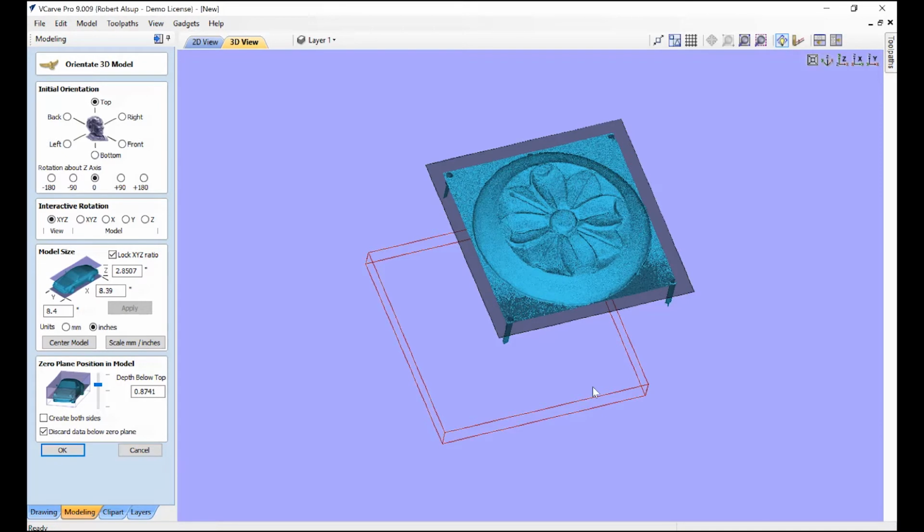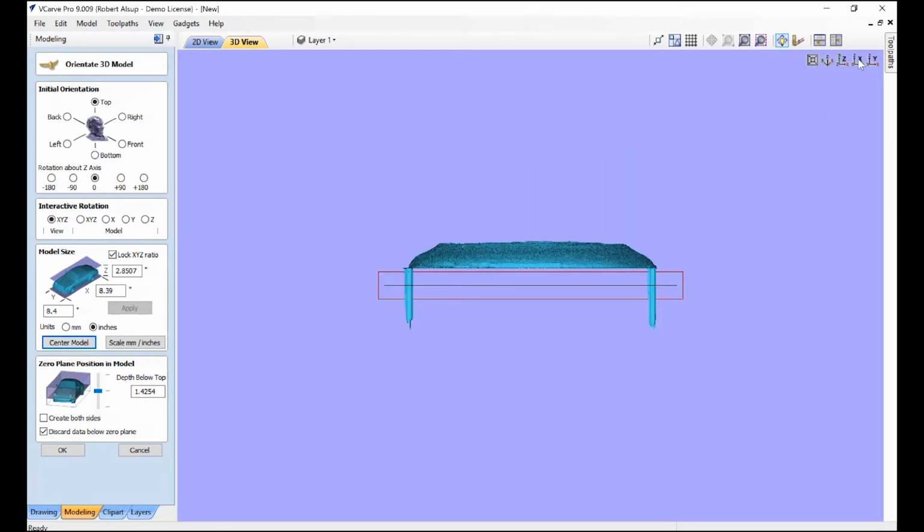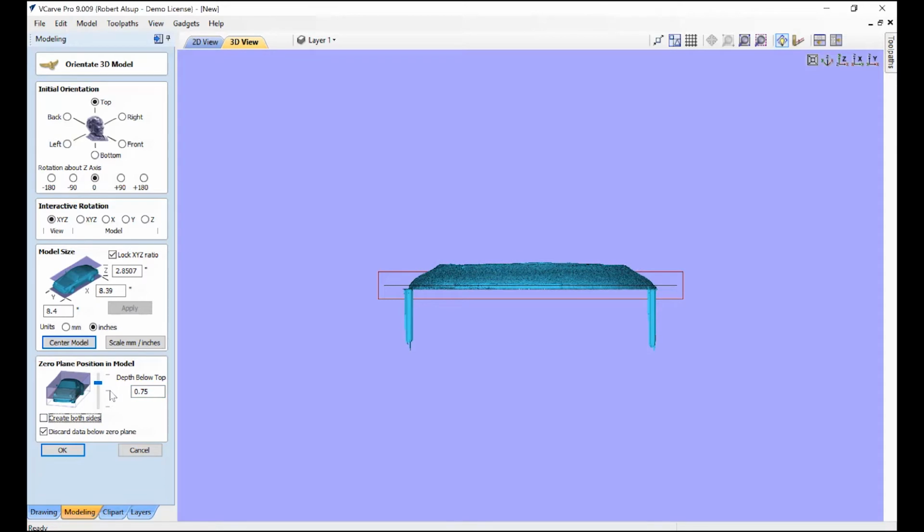Okay, well the first thing I want to do for sure is center it. So I'm going to center the model. Now if we look at the edge here, you can kind of see where that is in space. The next thing I want to do is determine where the 0 plane is, which is the back of it, based on the image. So I happen to know that the finished part is actually about 3/4 thick, so I'm going to say 0.75. All right, everything looks good.